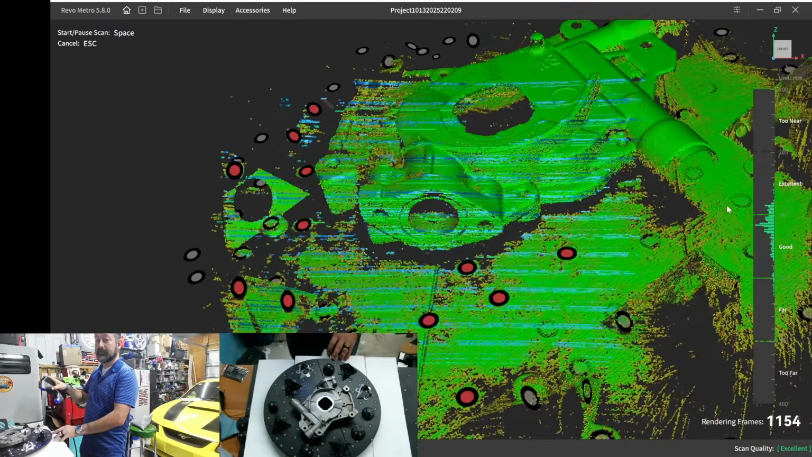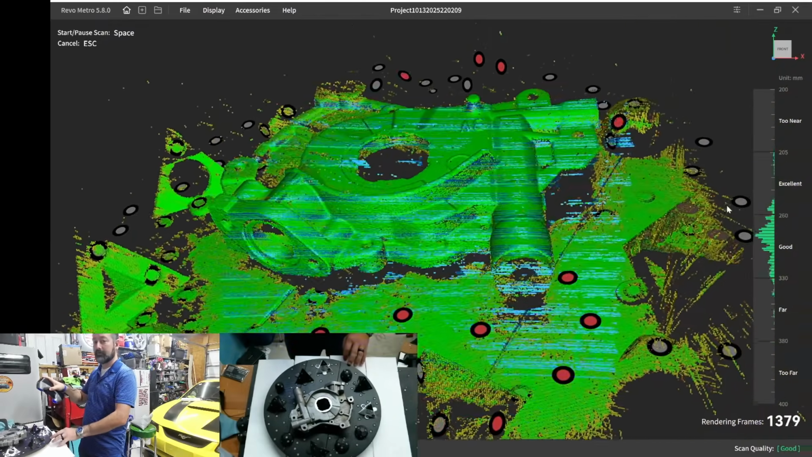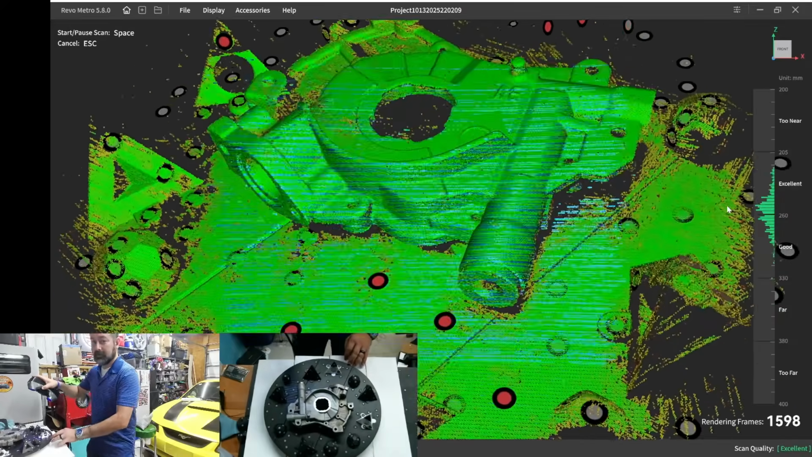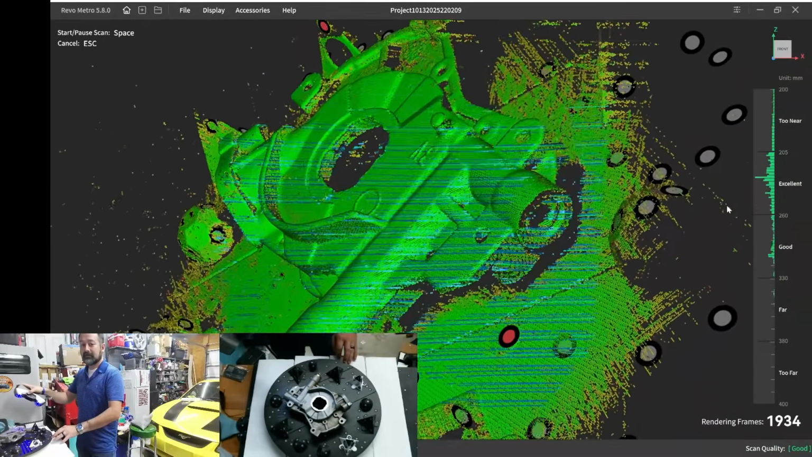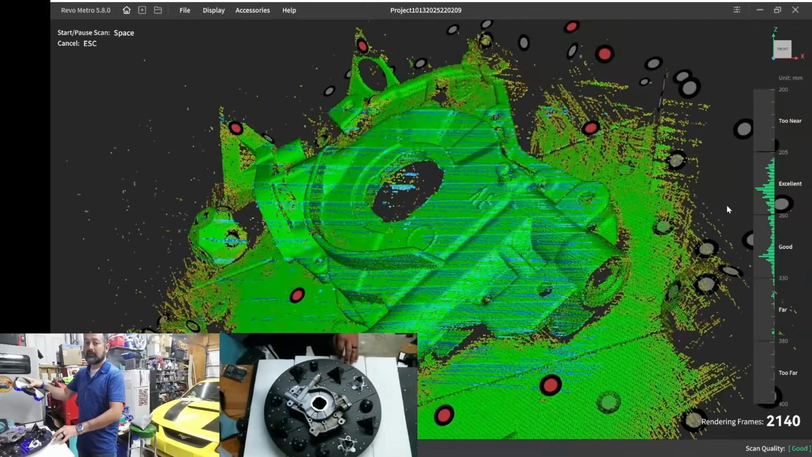So I'm going to use the zoom button. It's actually the bottom button on the scanner. I want to see if we can get all this captured quite quickly. As you see, this is the reason why I like dark mode and black objects.